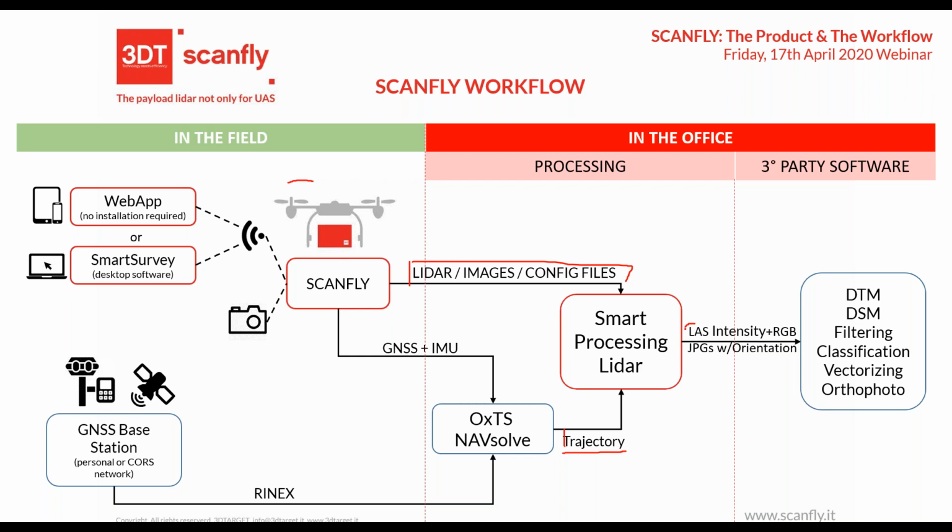LAS is a typical file format. It's not exactly open, but you can import it in a lot of software. It's a typical file format for point clouds from mobile mapping applications. And if you have a camera, you can have JPEGs with orientation, and with these two outputs, you can go into third-party software to generate the deliverables.